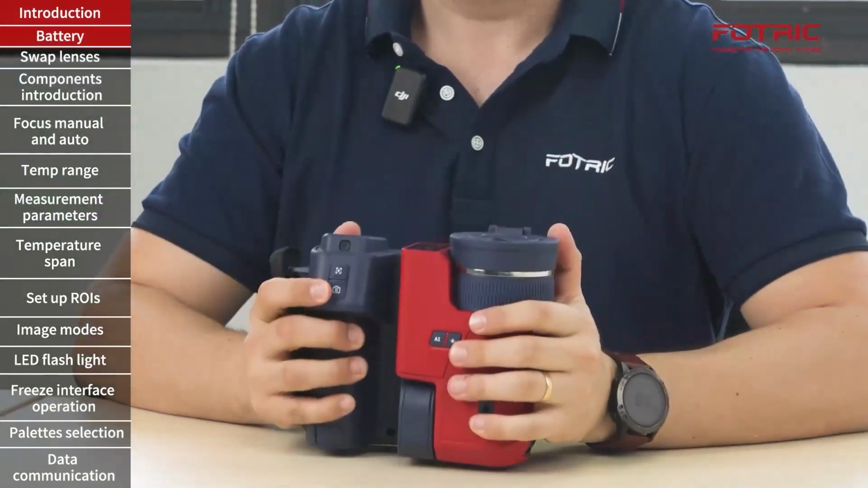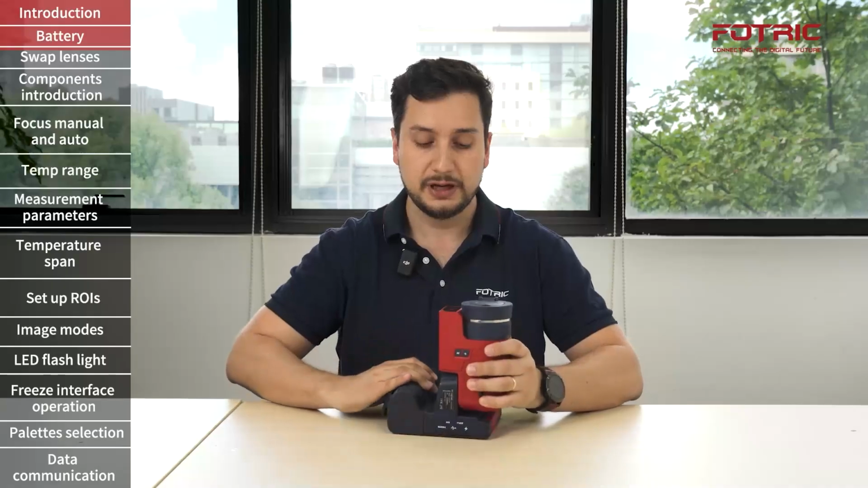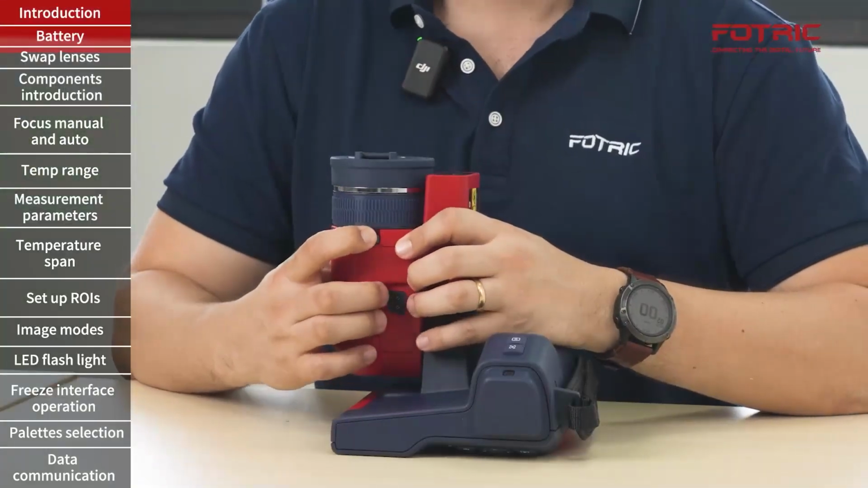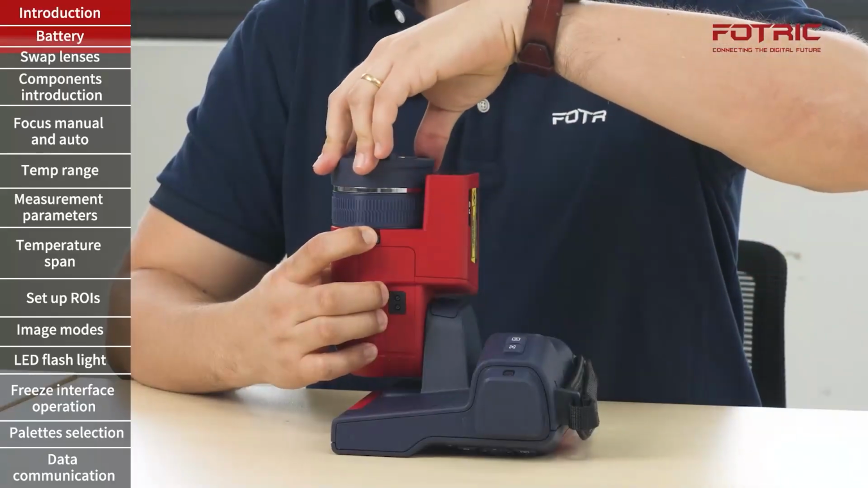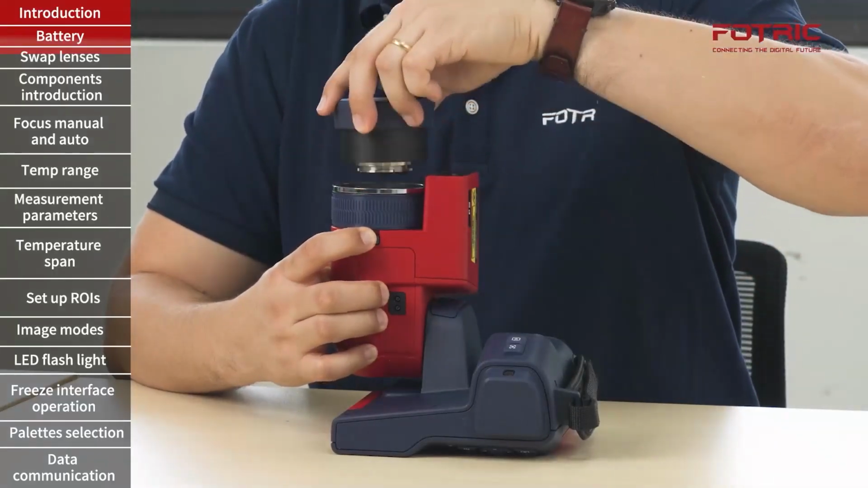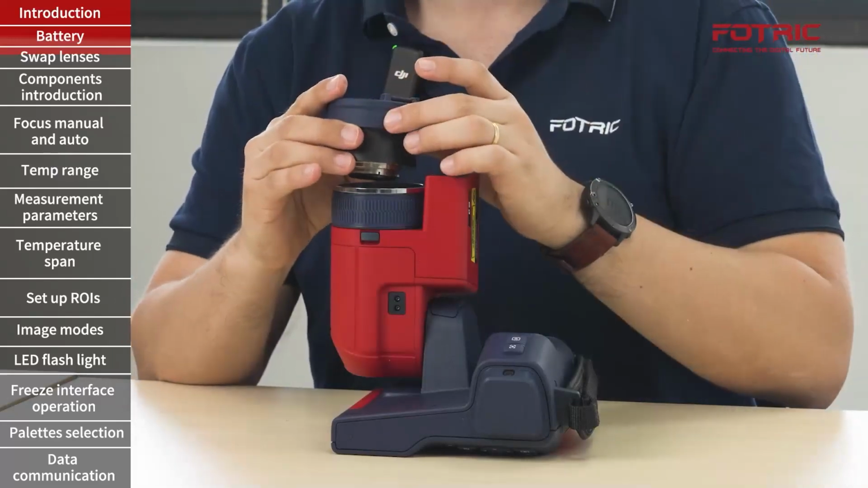Now let's talk about how to swap lenses. If you have purchased a thermal camera like this one and you have multiple lenses for different applications, this is how you do it. First, we're going to ensure that the camera is turned off and that we're doing this indoors to prevent dust from falling into the detector. Then we're going to pull down the latch, press slightly and turn the lens counterclockwise, and gently remove it.